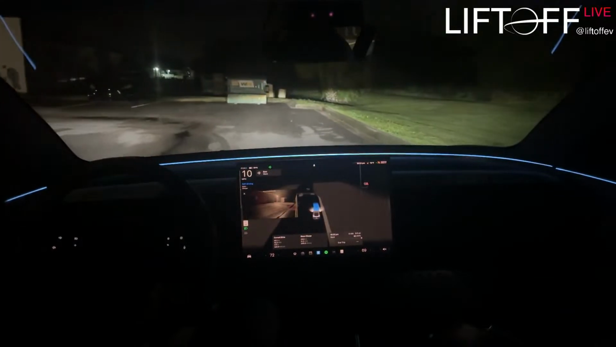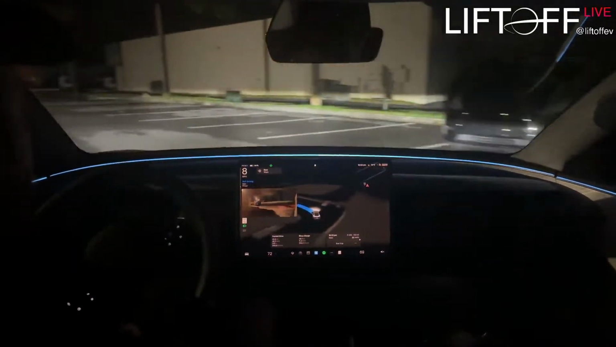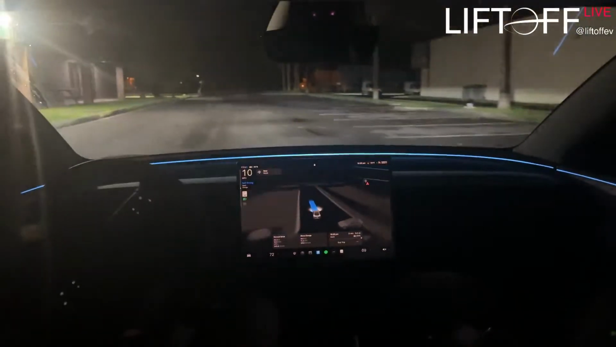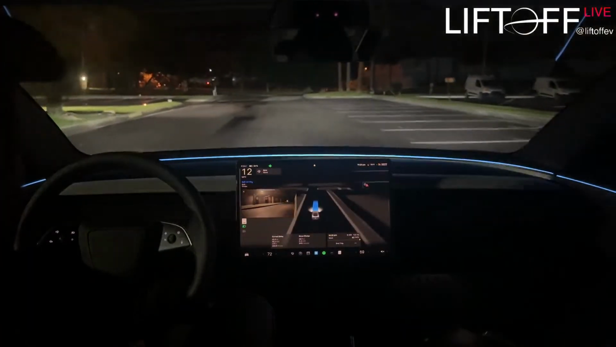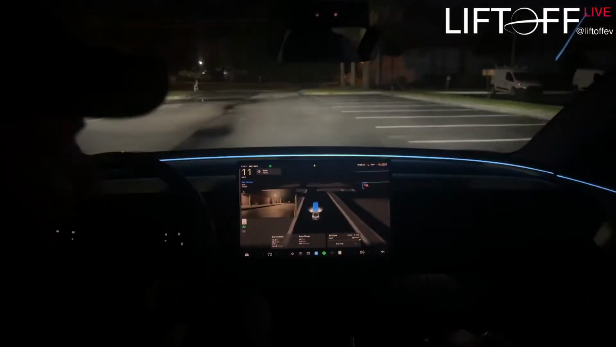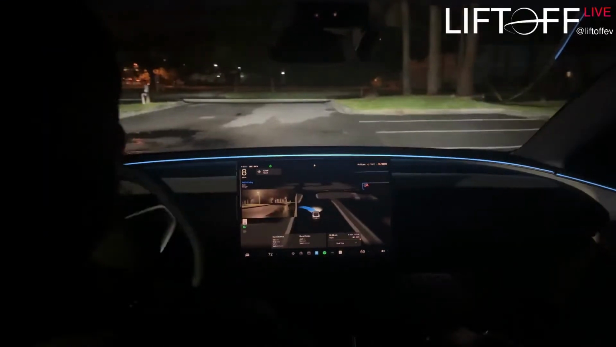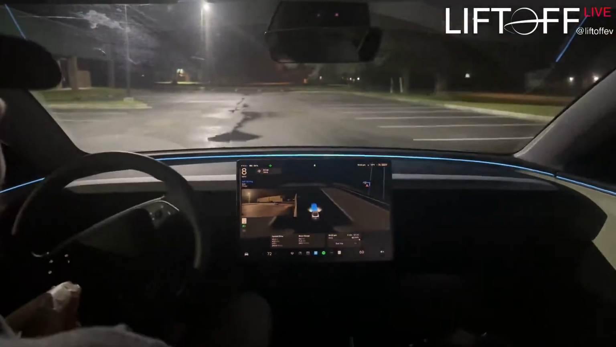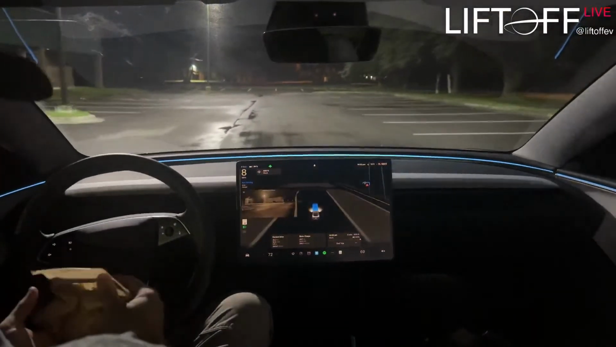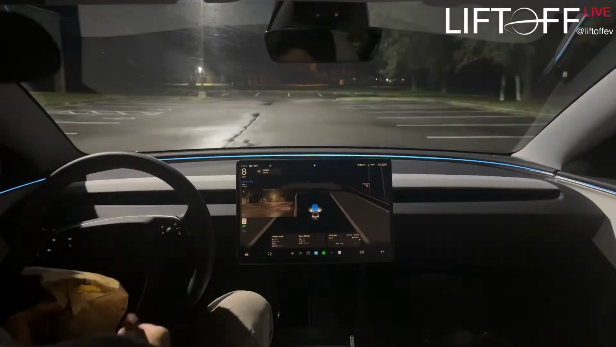Passing the charging station again. Oh, sweet. We're circling the parking lot again. All right, well, I'm going to have my taco while the car just circles around the parking lot here. Wait, I think it's about to give up. Nope, nope, it's still going.